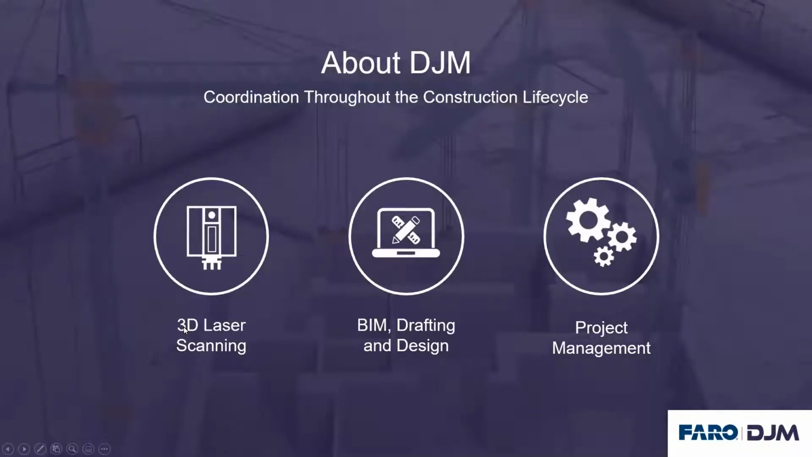And a little bit about us. So DJM, we are a BIM coordination and drafting company. We specialize in project management and coordination as well. And of course, 3D laser scanning.